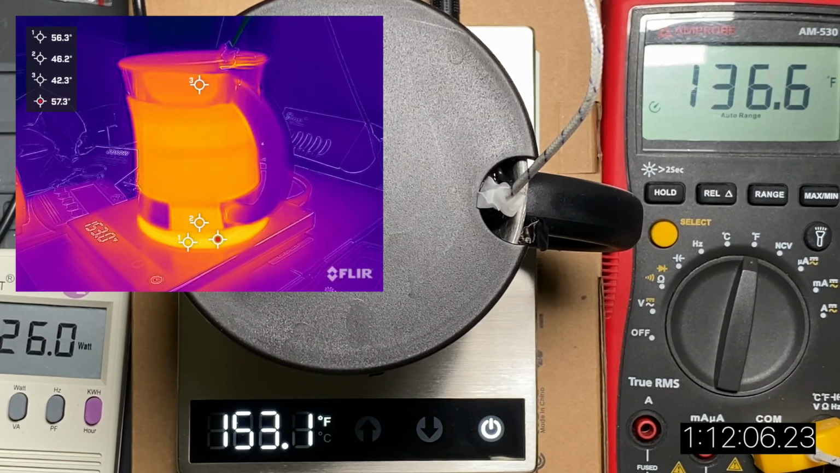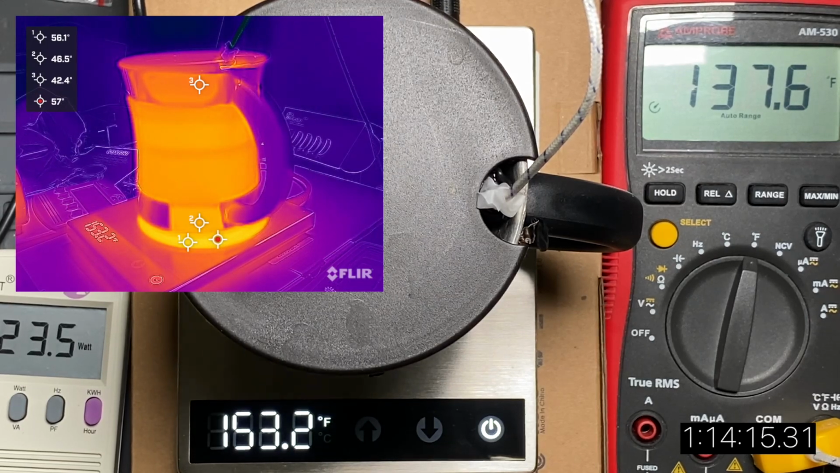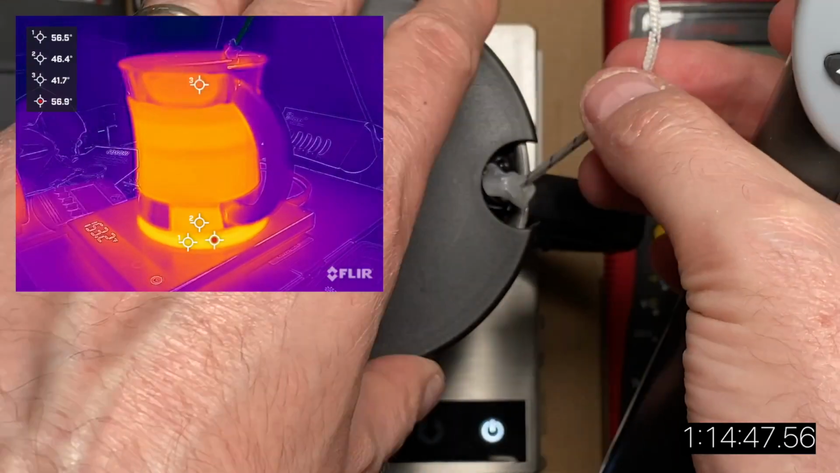And location 2 is actually approaching 46. Sorry, it is at 46. And that's pretty warm. 46 is 115 Fahrenheit, but that's on the surface. So the temperature inside is much warmer into that liquid than on the surface, but it's giving a good indication